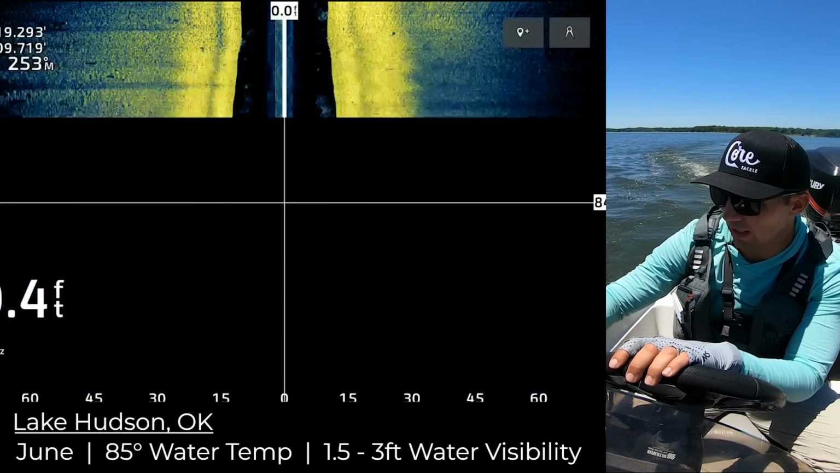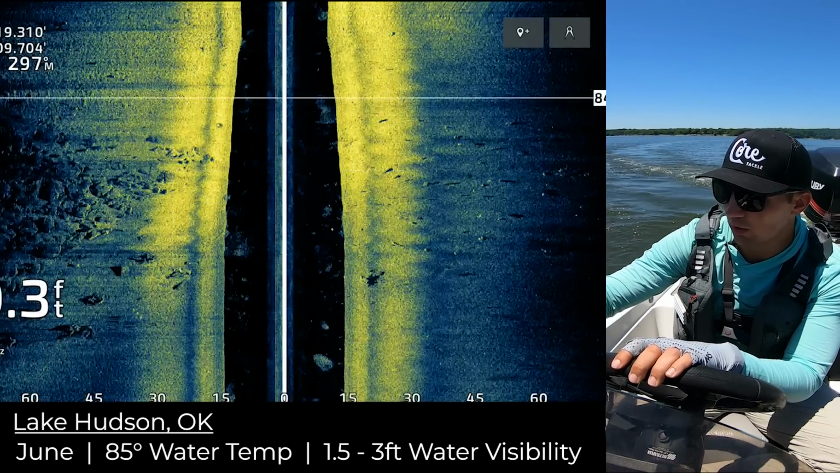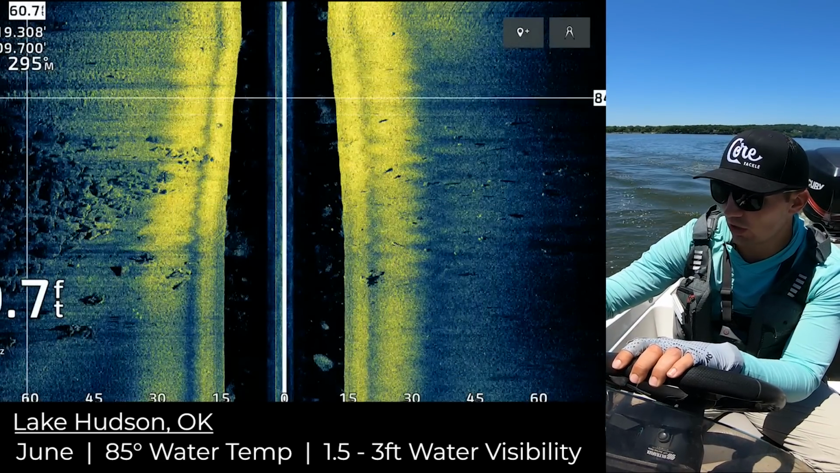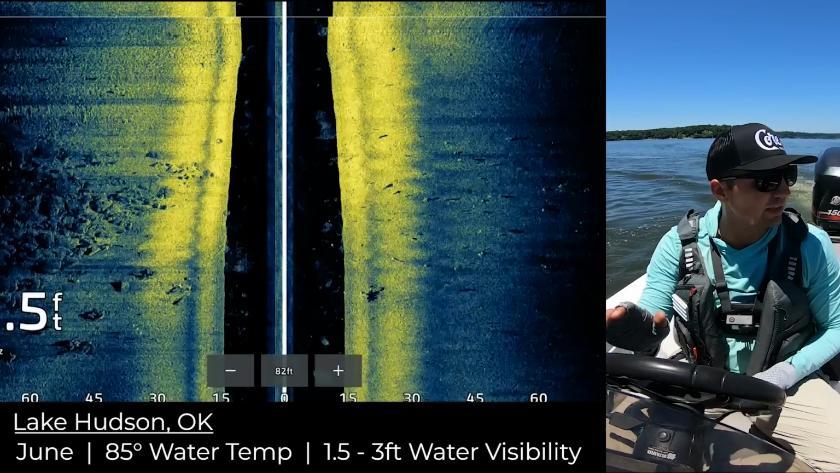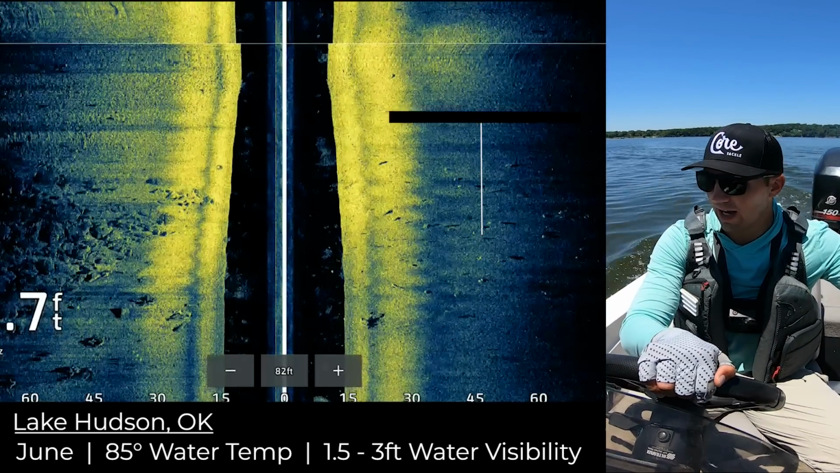Like we see these rocks out here on side imaging, and instead of being, for example, right on the tip of these rocks, like out here, a lot of times they're like way up here in this zone up here. And I'm actually gonna mark up there because that's a lot of times what I find is where those fish are, way up on top of that break.